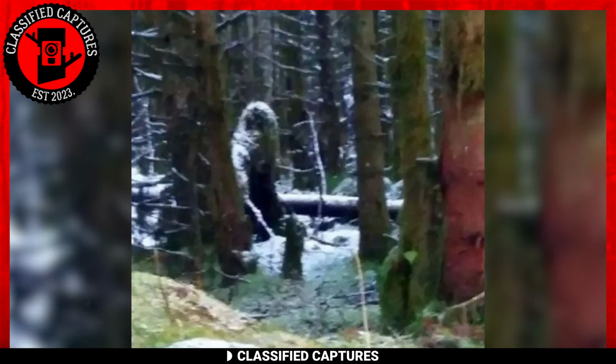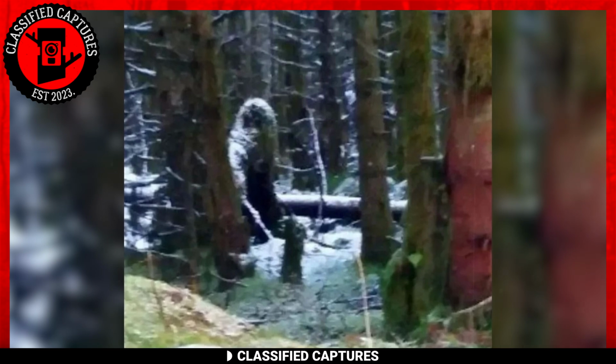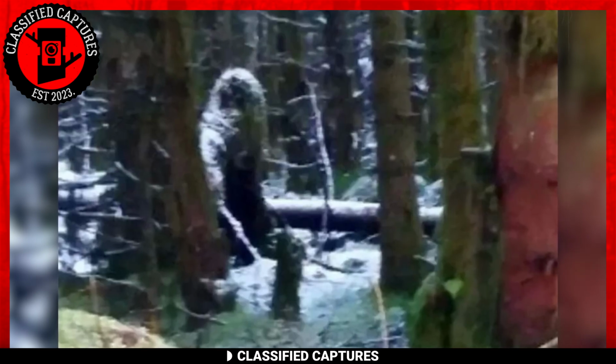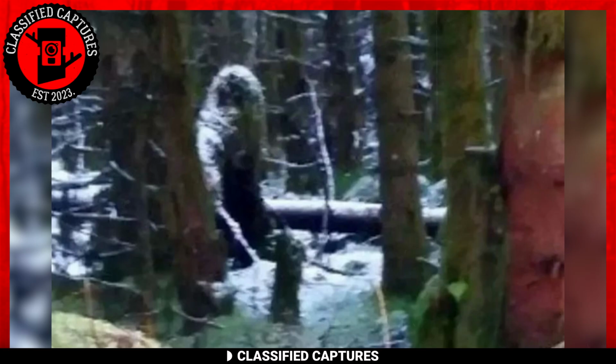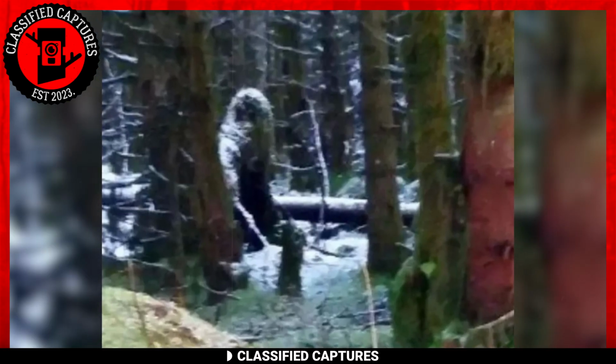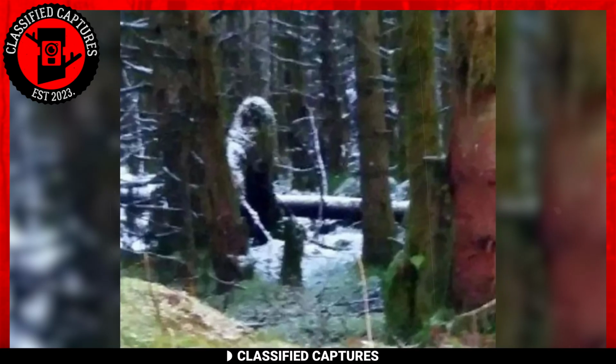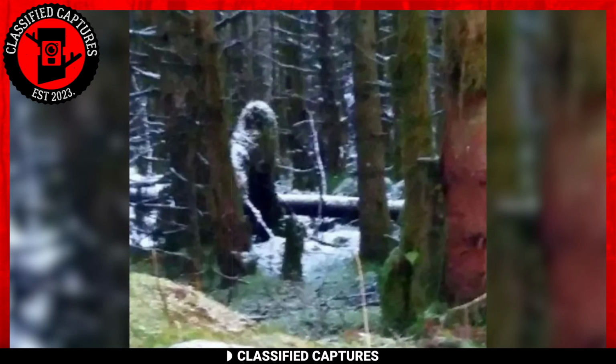From afar, the capture looks like a set of trees or tree branches with snow on them. A second look, and it looks like there's an actual face and body of a humanoid moving from the left to the right. You have to be paying attention or very observant to see the creature in question. Do you see it too, or are we simply imagining and seeing things that aren't there?